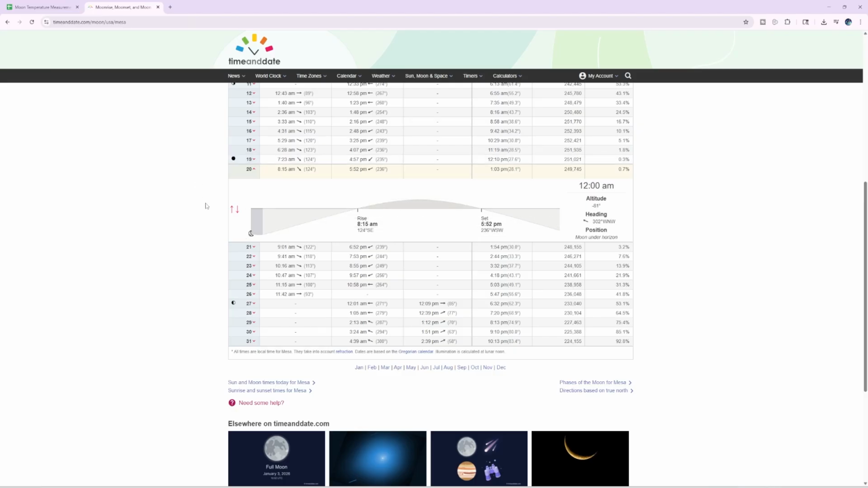It is one day after the new moon, but the moon sets at 5:52, so it will be gone all night tonight. I'll do the same thing, set it up around 6:20, 6:30, let it run all the way through the night now that I know that it can.